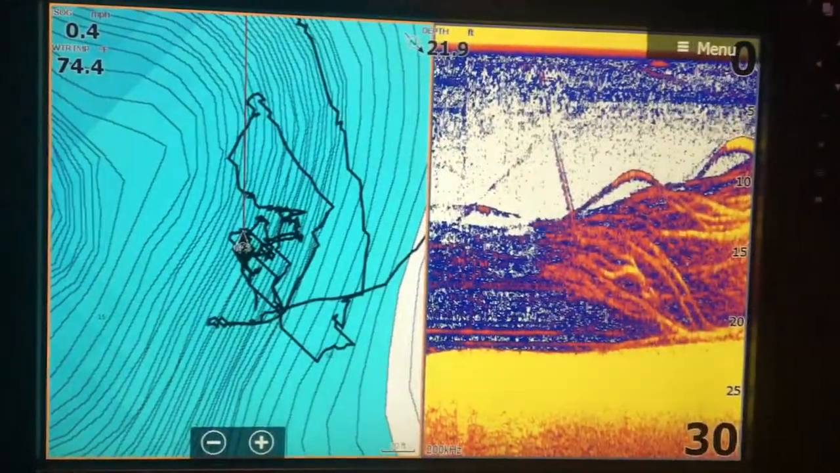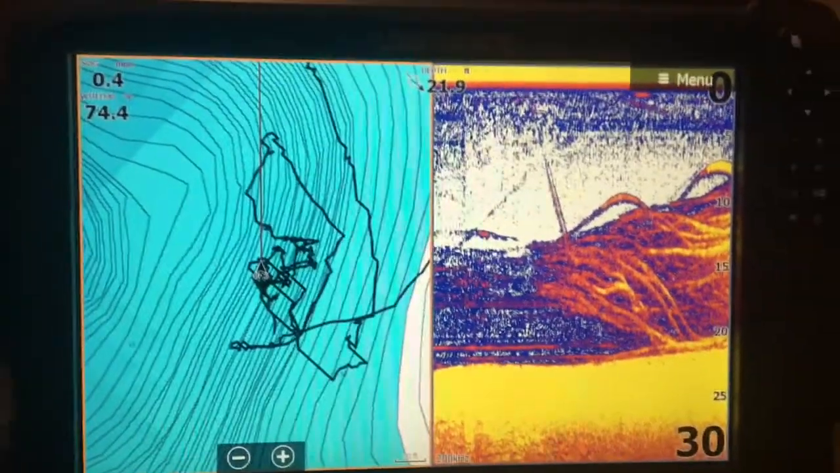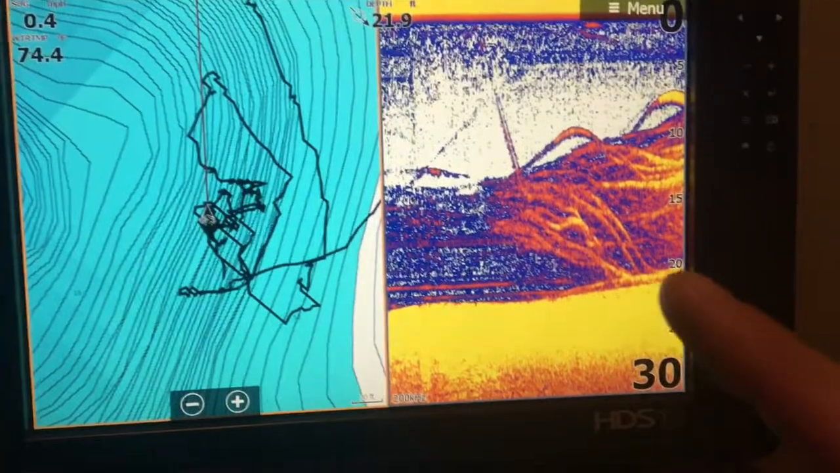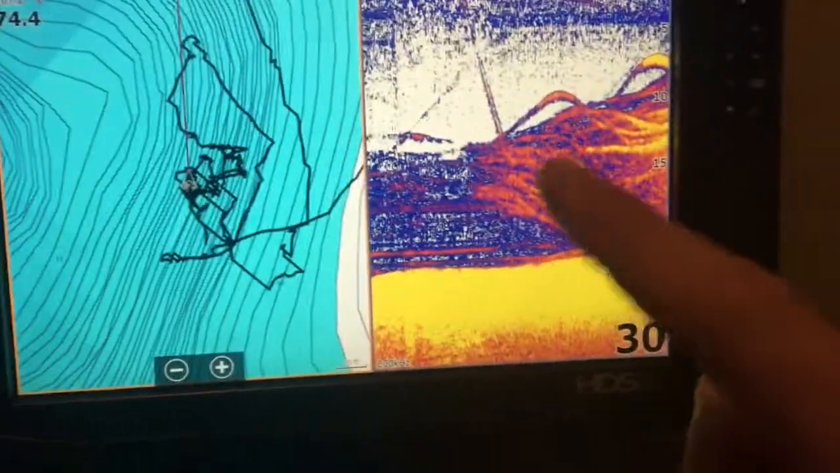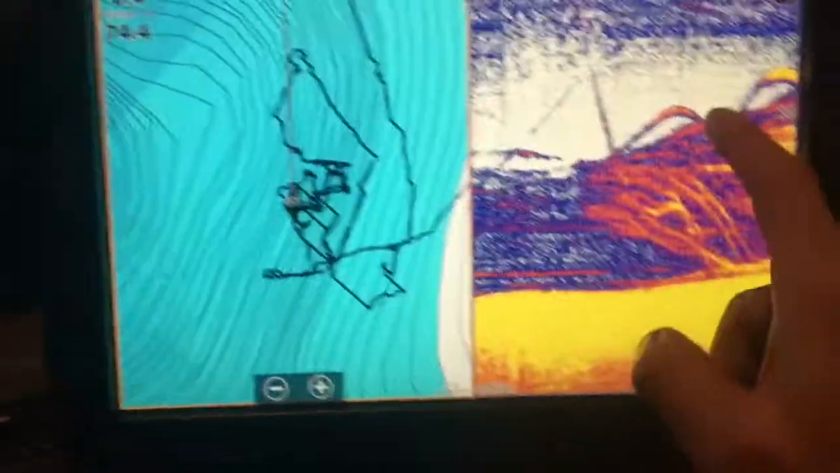Here's a loaded down brush pile, guys. Summertime special right there. You know it's summertime when you see this. This isn't wintertime. This is summer. You don't see this any other time than summer. Or spring. That's awesome.